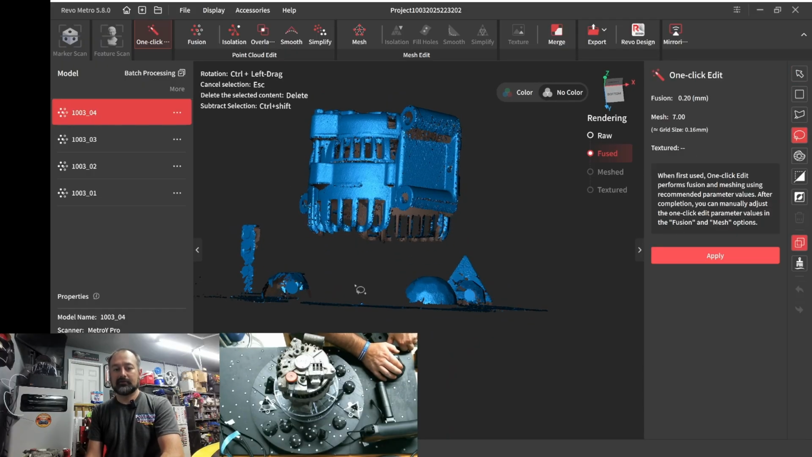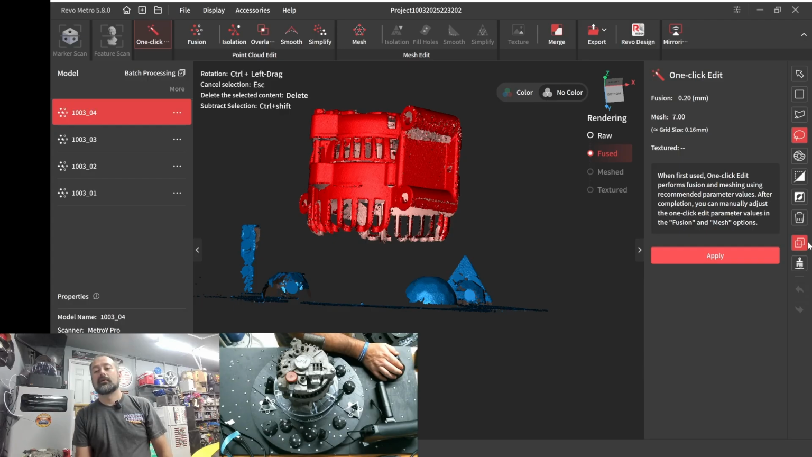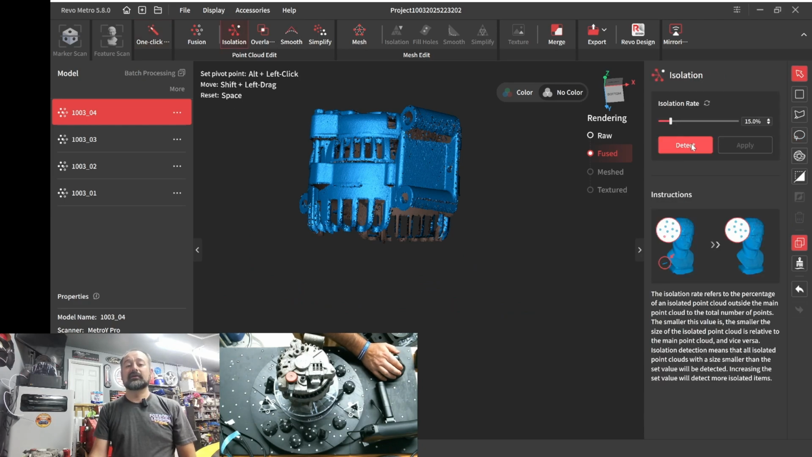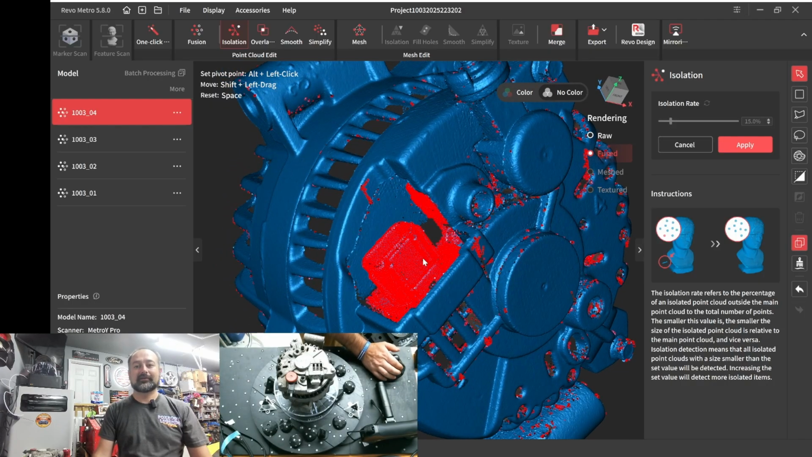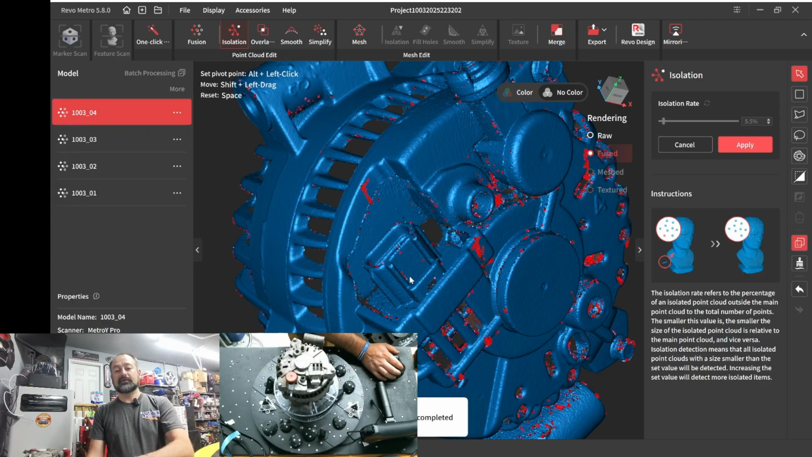So I'm going to go ahead and do selection. You can select the part, invert it, delete everything else. Okay, isolation. See what it does. Okay, yeah, see, it's going to delete that connector. I don't want it to delete that connector. It's kind of important. So let's just hit this back. Let's see if I can scale it back, and now detect. And that is 100% a true detection.